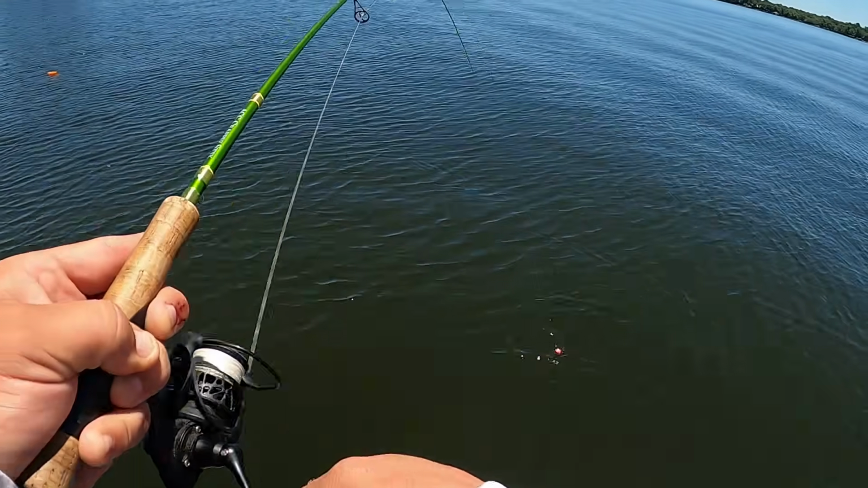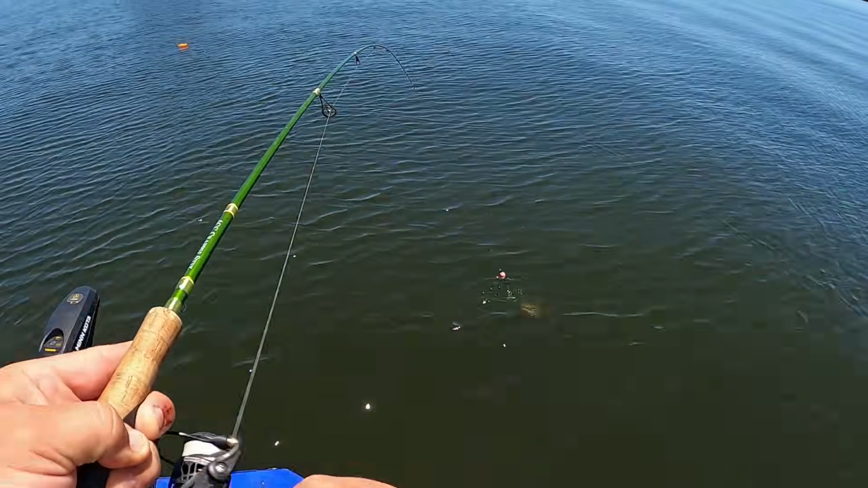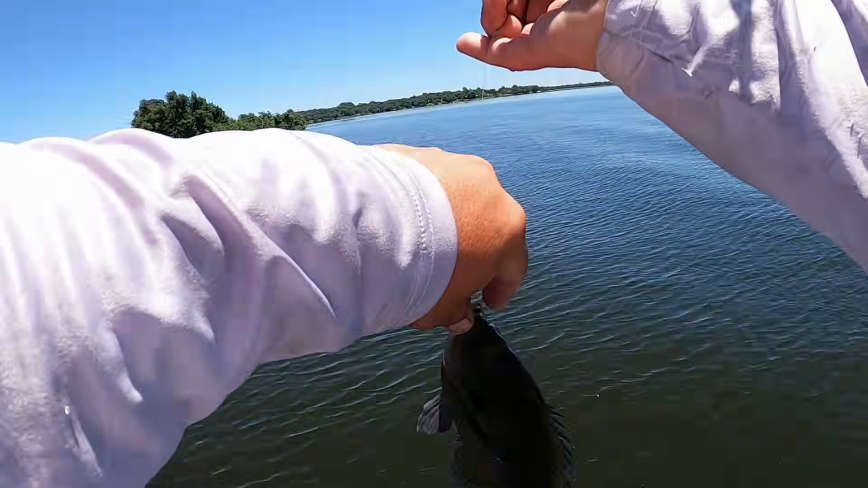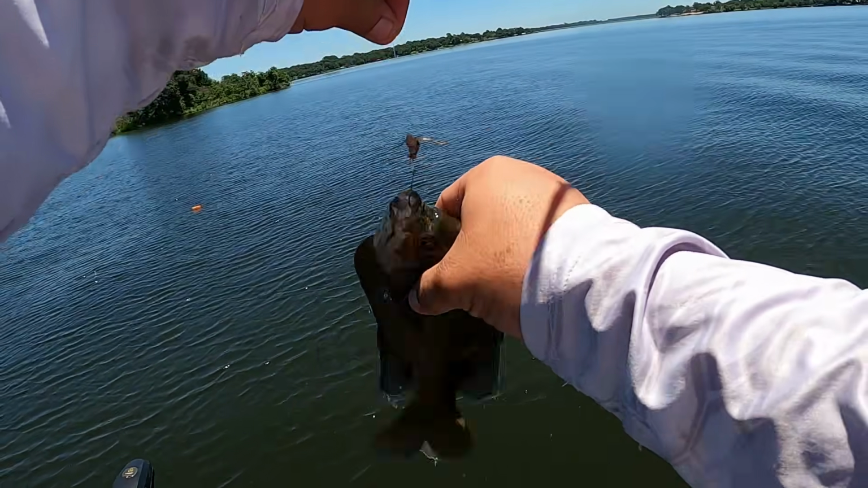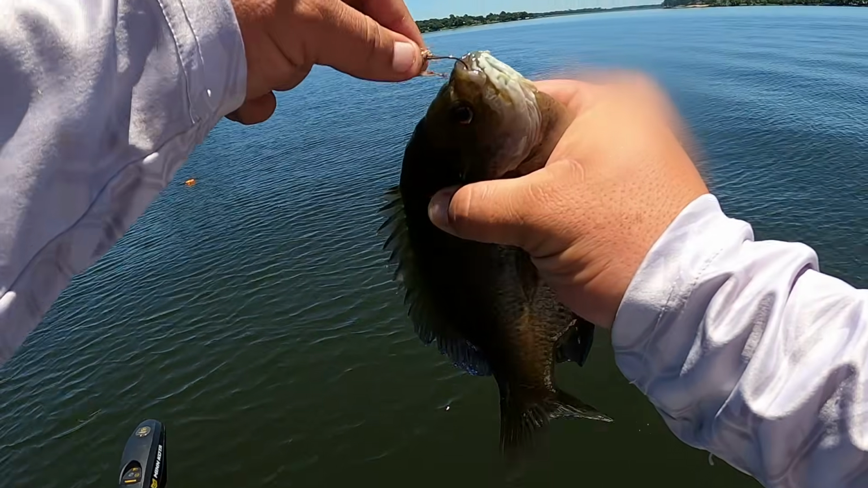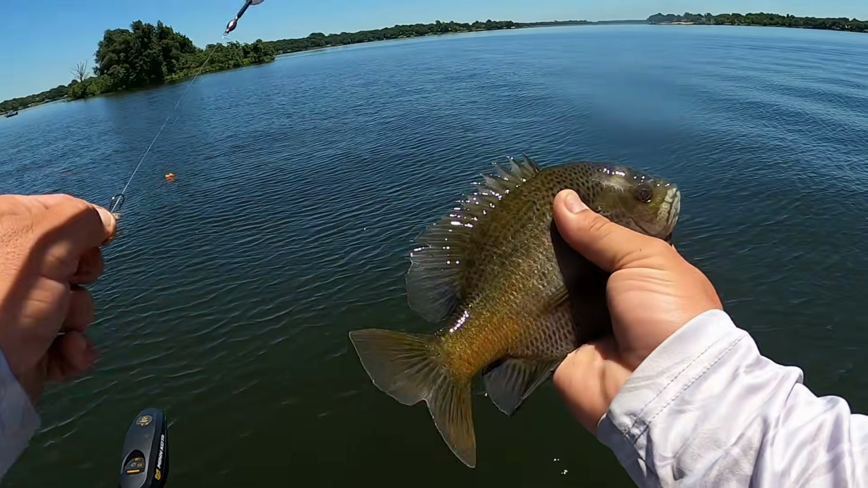Come on, ACC, what you got? Oh yeah, look at that. Coming out spraying. Come on, my guy. Live crickets, baby. It don't get no better than that right there. That's a good fish.